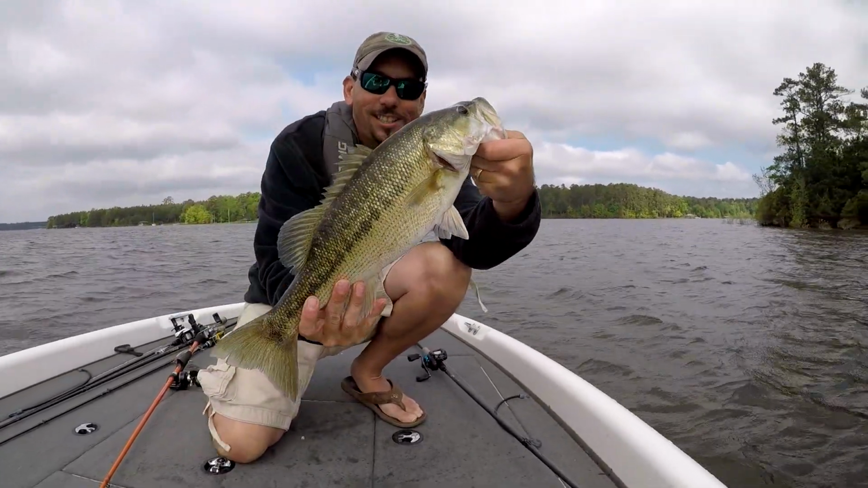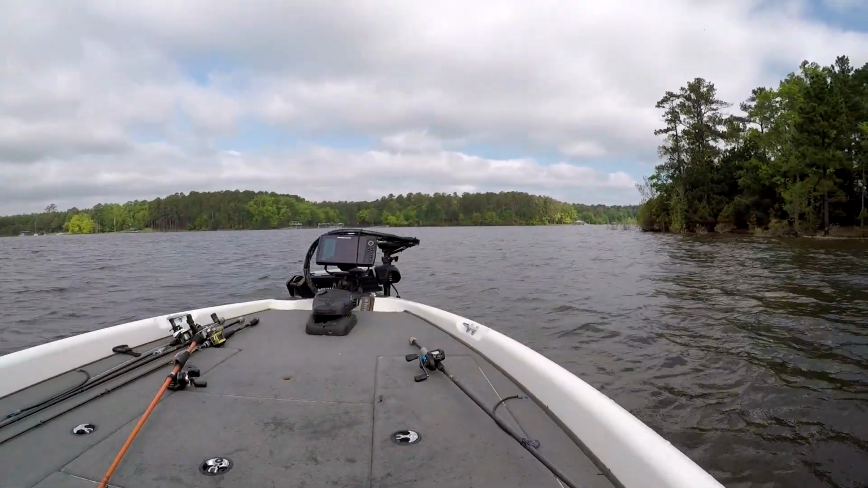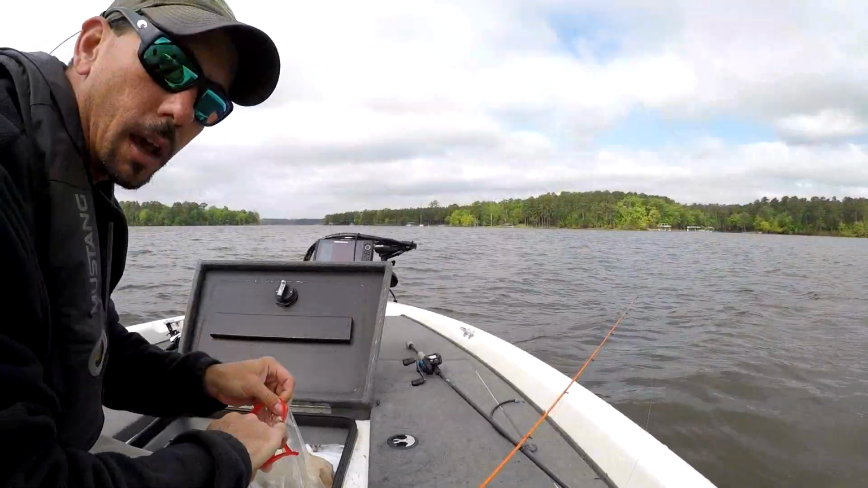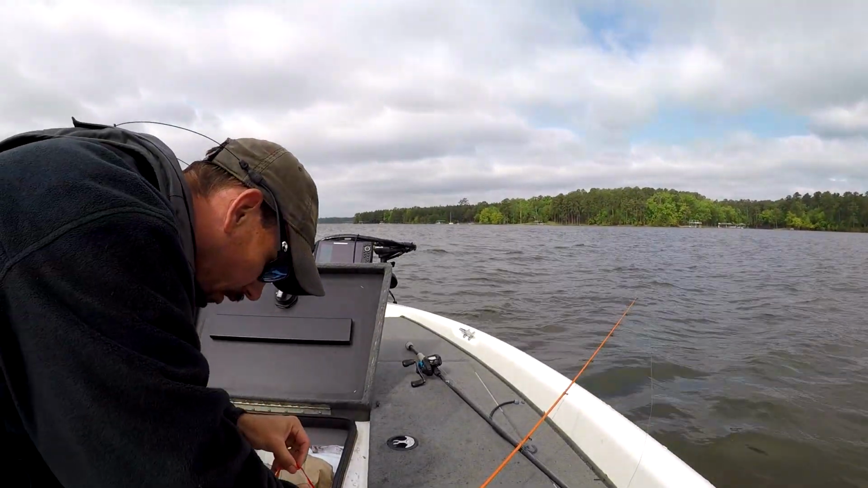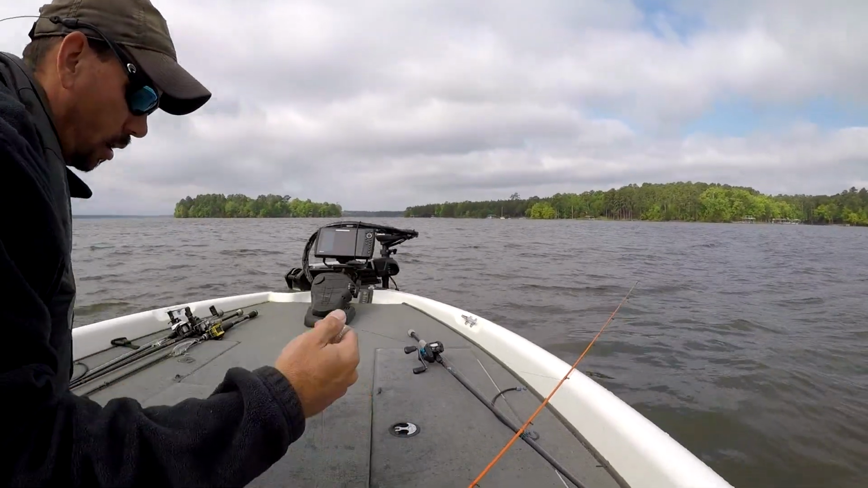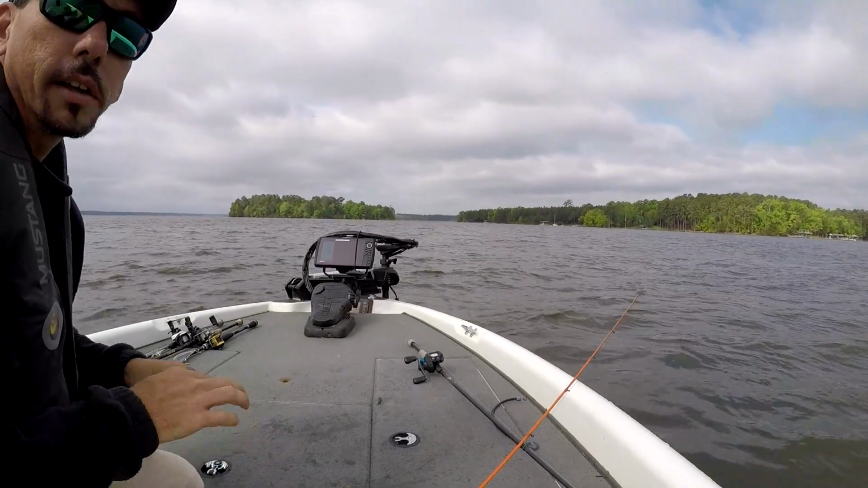Spot. Golly. That one tore my fluke up. Have to make some more. Dang, that's a big old spotted bass. Probably one of the biggest spots I think I've ever caught.